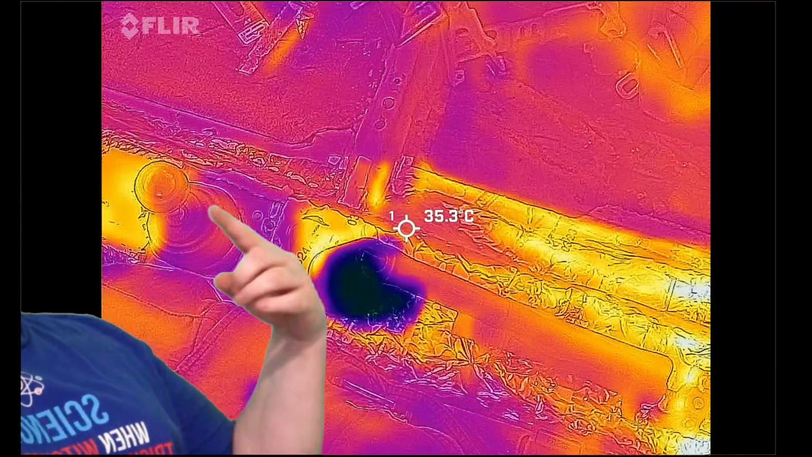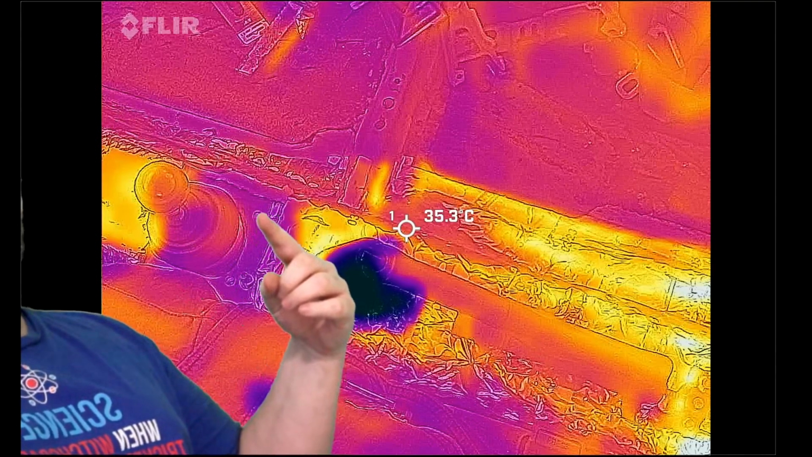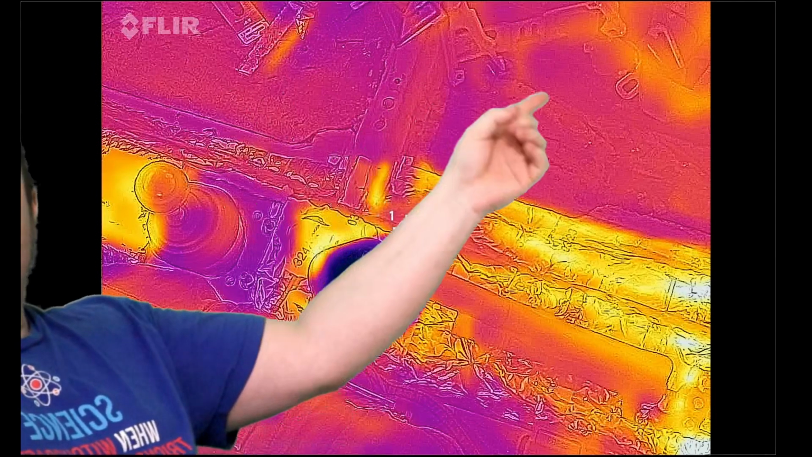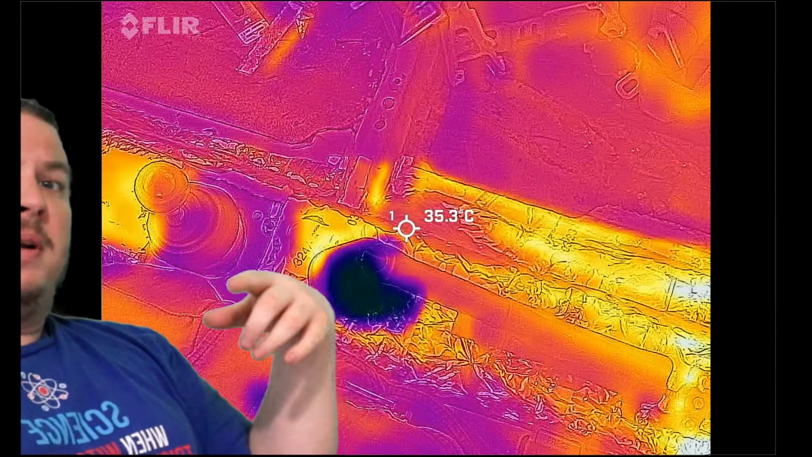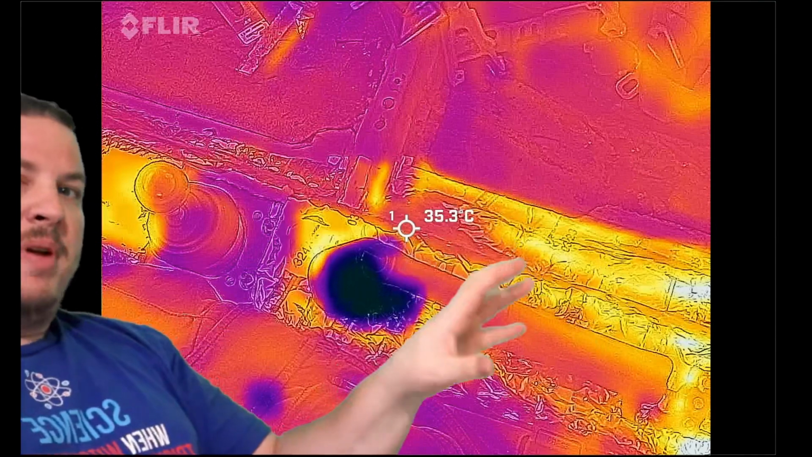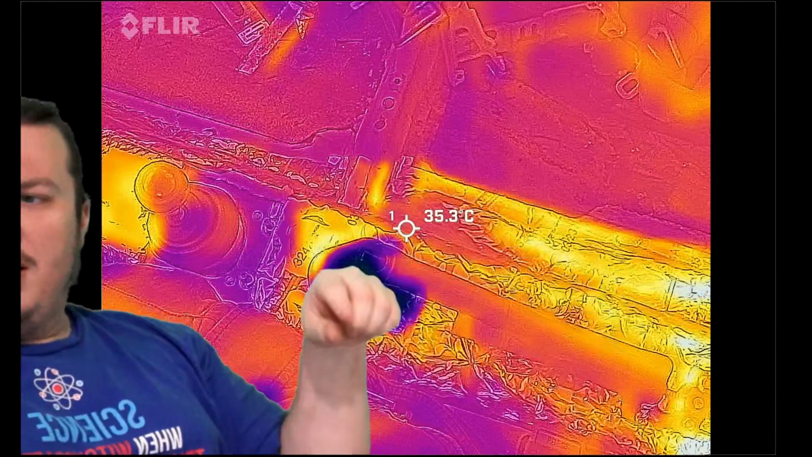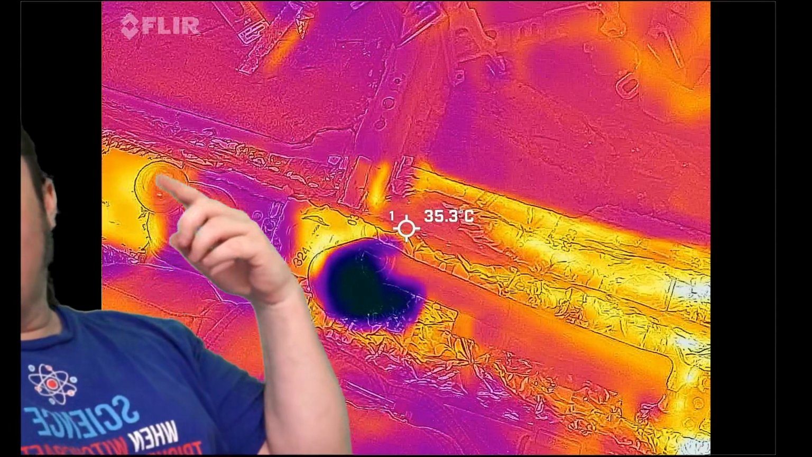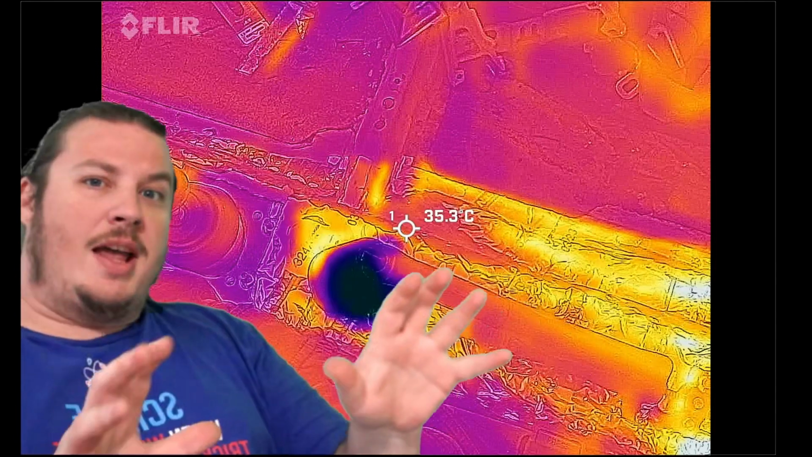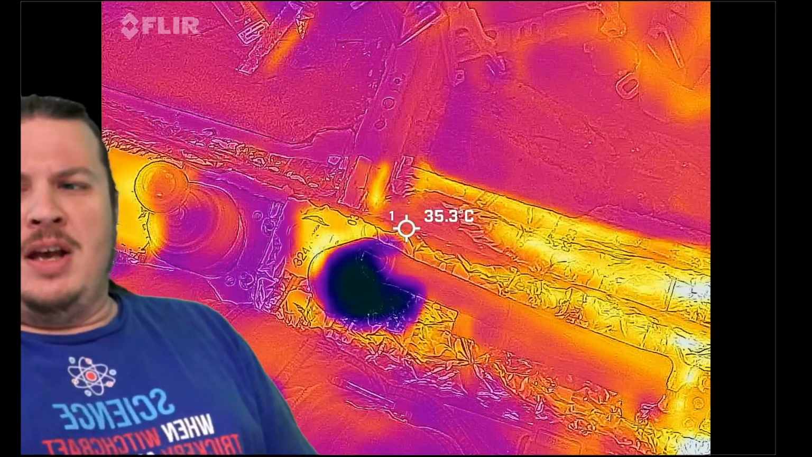And if I move out of the way to the shifter right here, you can see the floor right here. That is that uncovered section, right? And over here, all of this is uncovered. There's no tape or insulation other than the factory asphalt, and I'm leaving that there as my baseline. But all this hot stuff right here, this cold area right here, and the hot stuff here is again the same thing. Just the way an infrared camera works causes those kinds of artifacts.